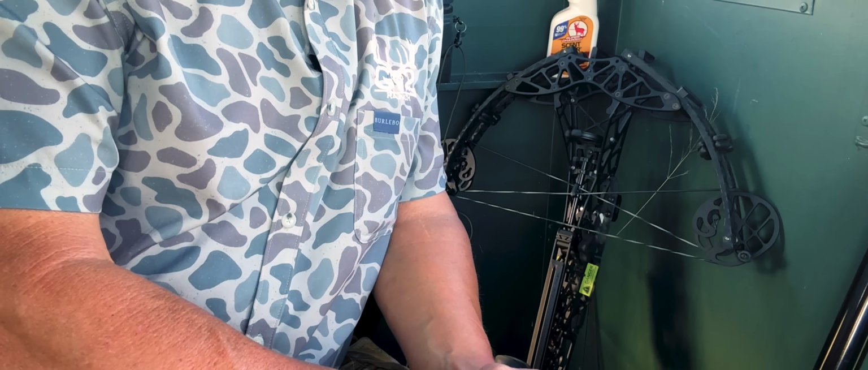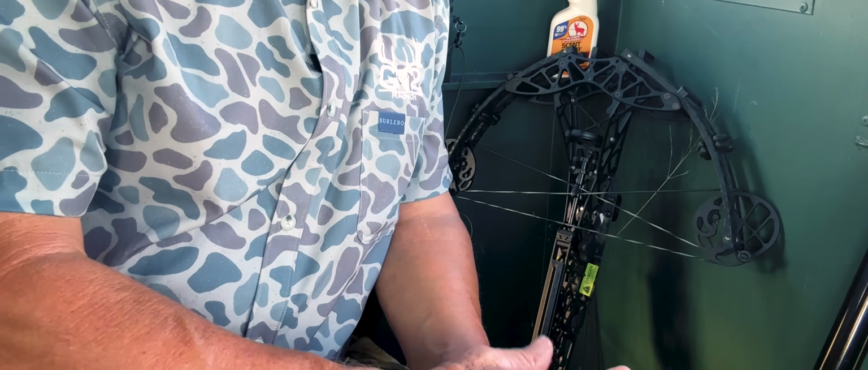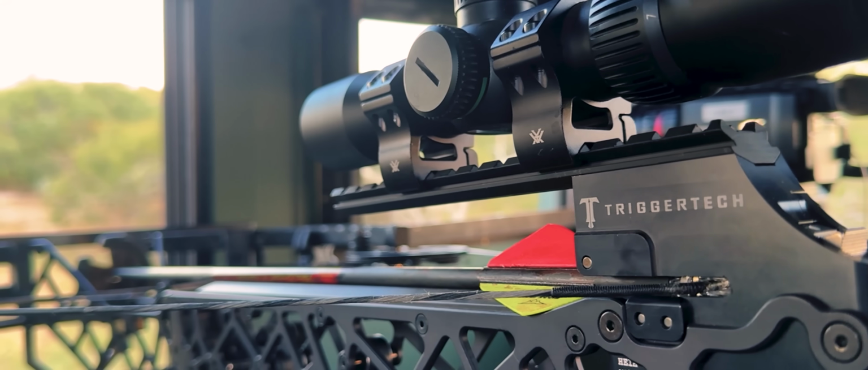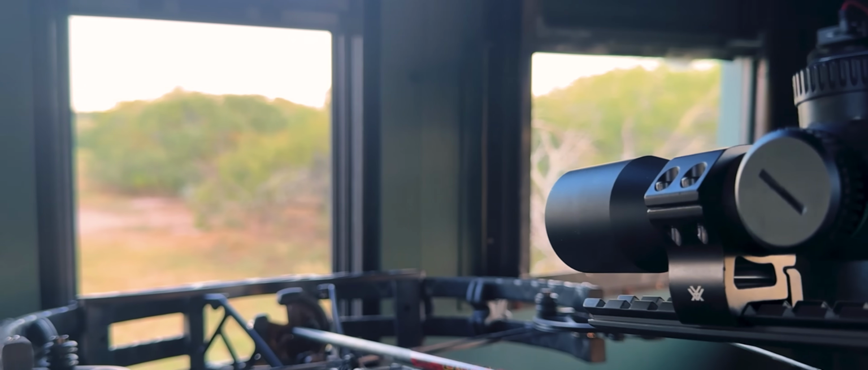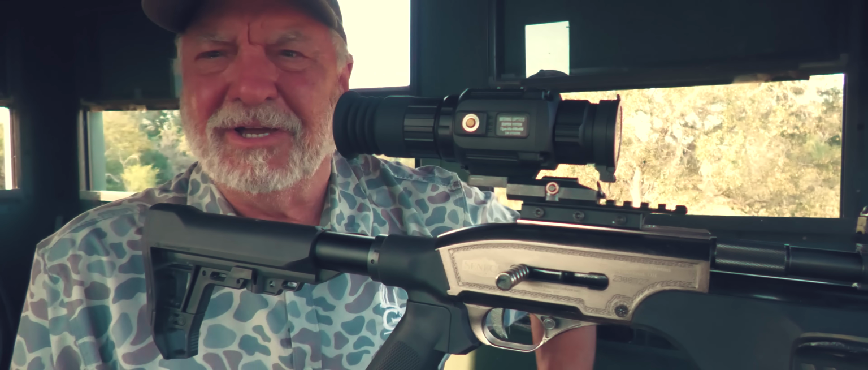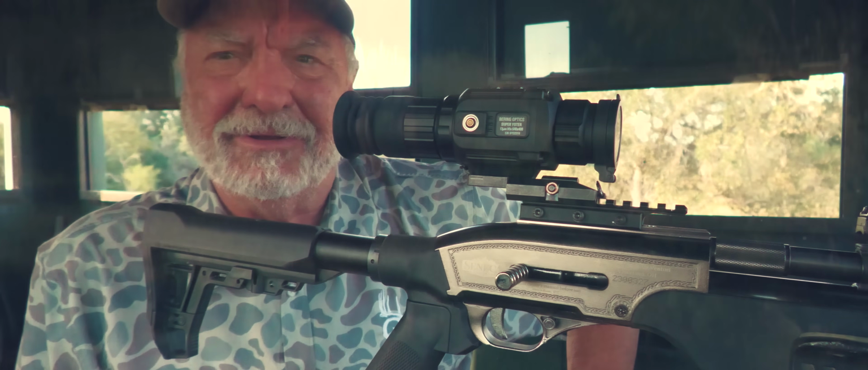And the reason why is because if I can get a shot with a dragon claw, I'm going to put it off to the side and then grab that crossbow and see if I can take one with it. Johnny is self-filming and I am self-filming, kind of. There's Mary right there. She's helped me. Meanwhile, Johnny is on his own. Johnny's going to be doing it on his own.